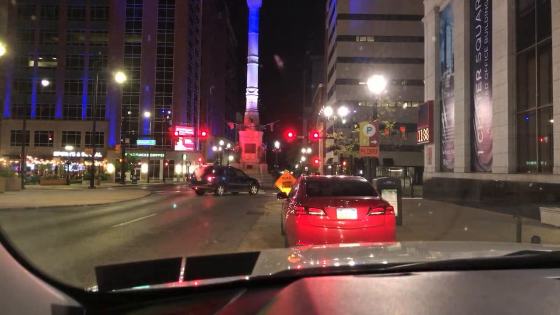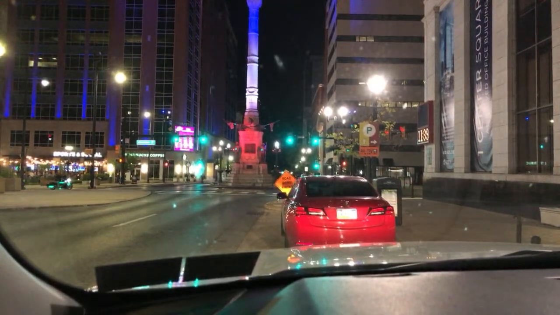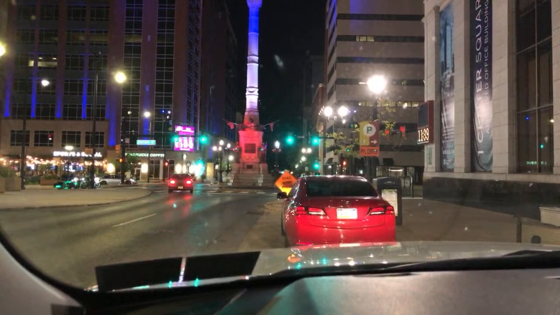Okay, the people are finally exiting the pickup truck. I'm going to make his night. I'm going to pull out as soon as he walks by me. Here come the bikes. Oh, these are Harleys. Look at this shit.